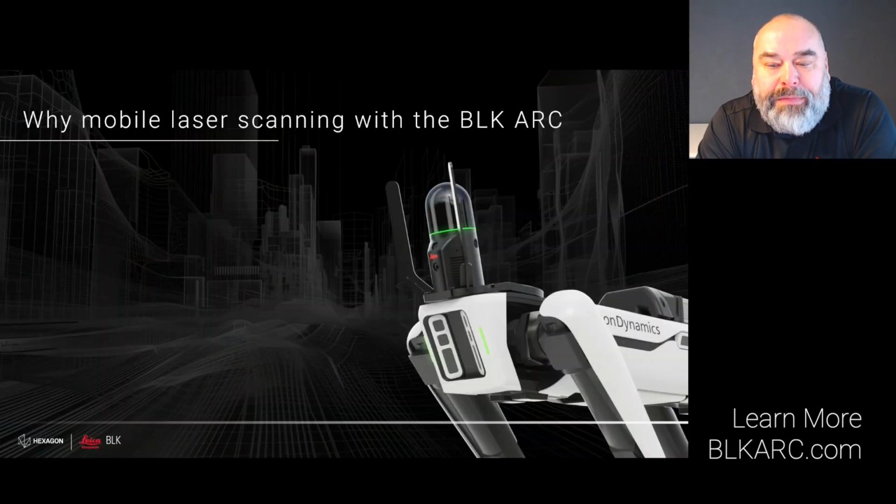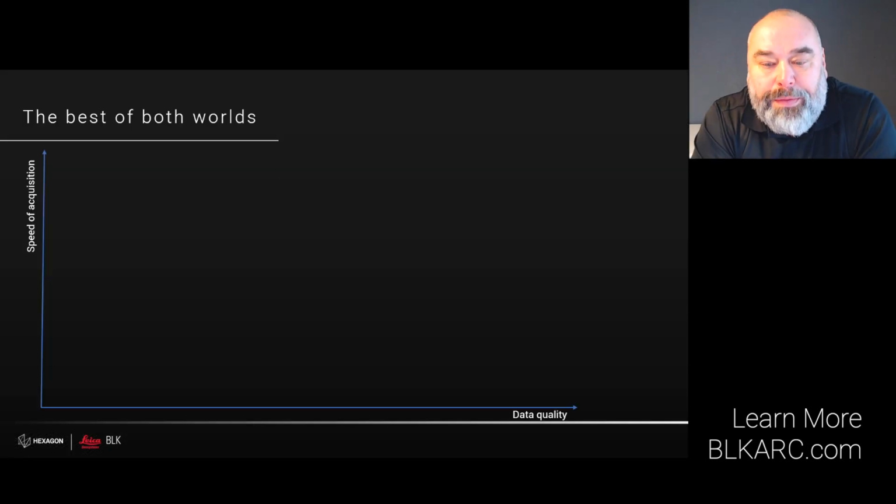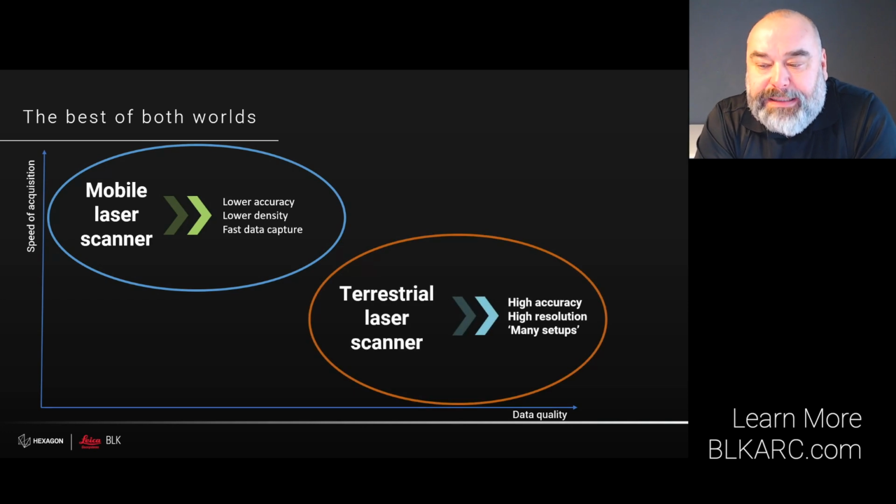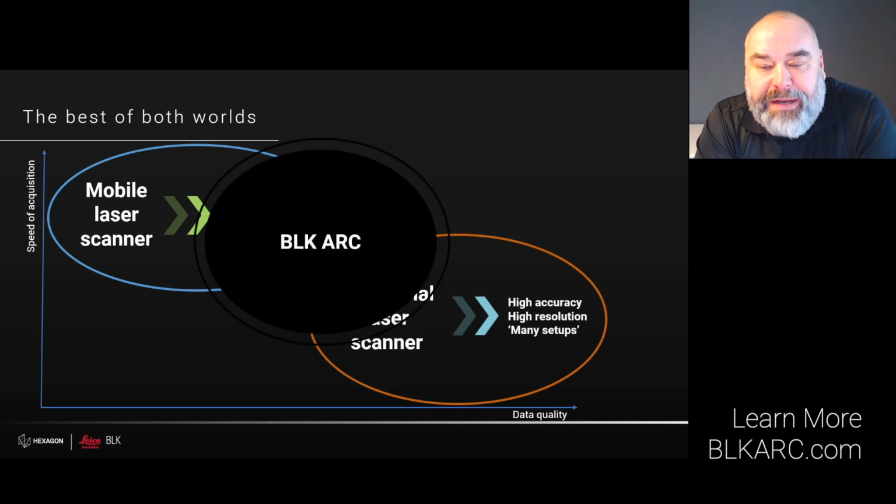Why does mobile laser scanning matter? I strongly believe that the advantages of mobile laser scanning are big, and in the next slides we want to explain the advantages, but also the differences to terrestrial laser scanning. So, the BLK ARC is a perfect combination of terrestrial laser scanning and mobile laser scanning, combining both benefits in one single device. The speed of mobile scanners and the accuracy of terrestrial laser scanners. And that's the best of both worlds.